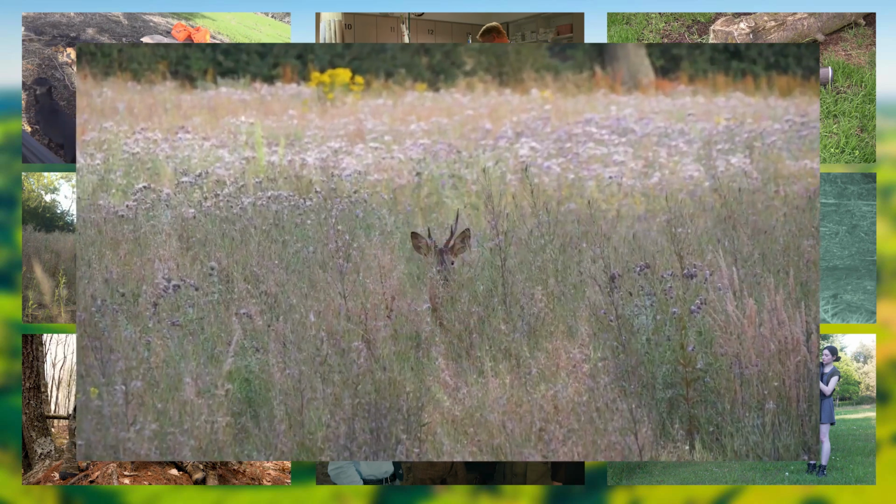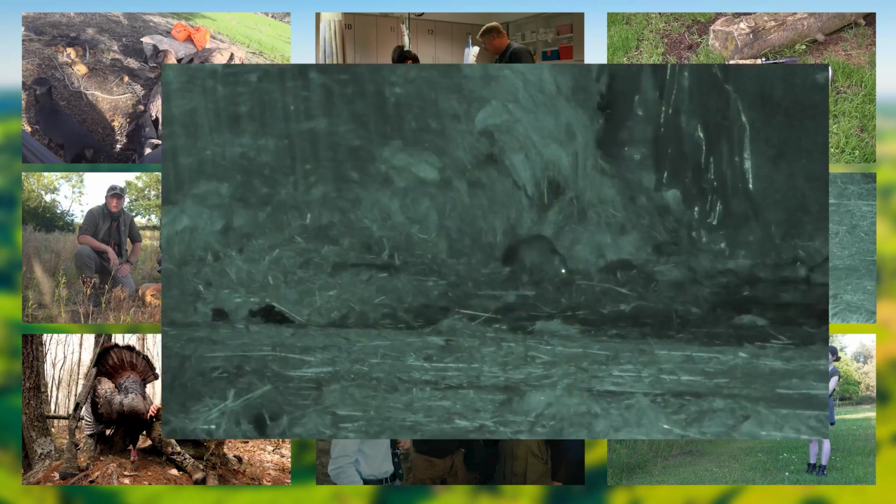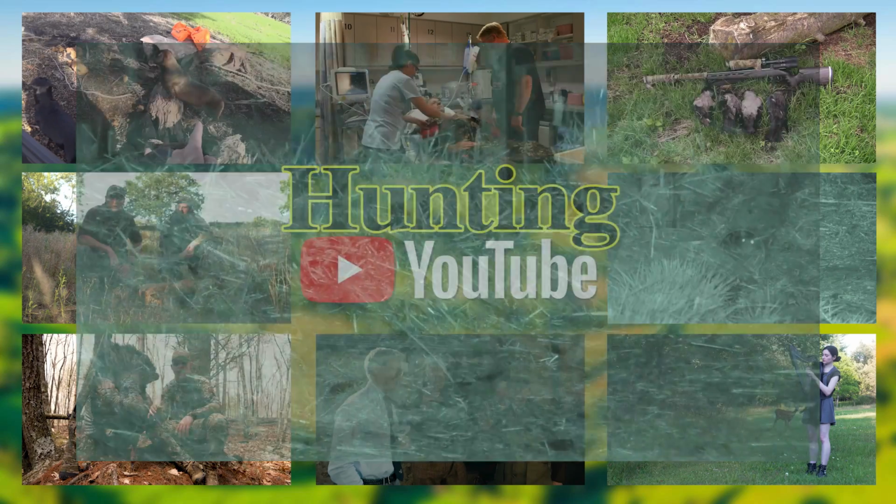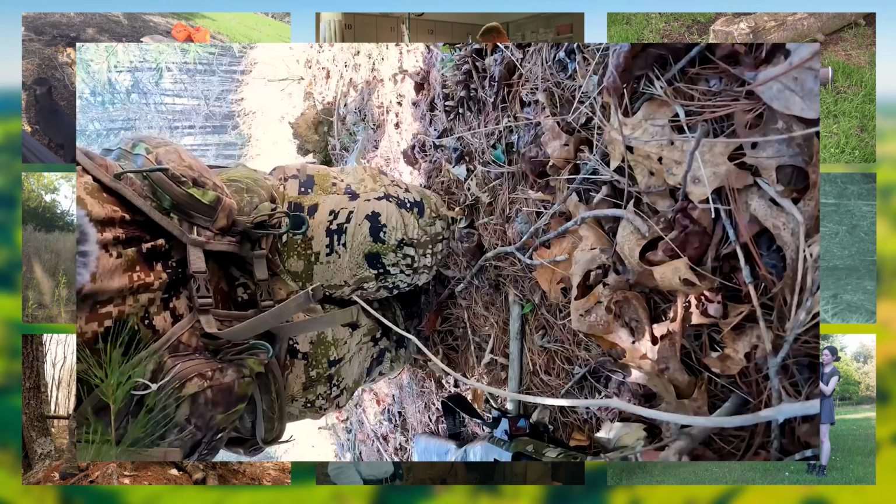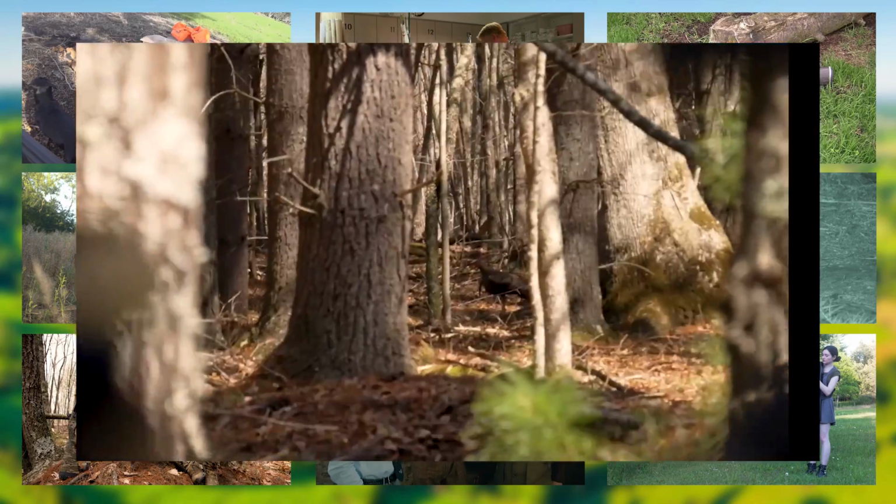Owen Beardsmore of Service UK is out in the roe rut, hoping to call in a malformed buck for knife maker Mark Zabrowski. Lanks Vermin Control is tackling a plague of farmyard rats with his 25 caliber FAC airgun and a sub 12 foot-pound 177. Gun manufacturer Mossberg has this film of a difficult turkey hunt in the USA. The gobbler won't come to the call, so they have to stalk in on hands and knees through the dry leaves and twigs.